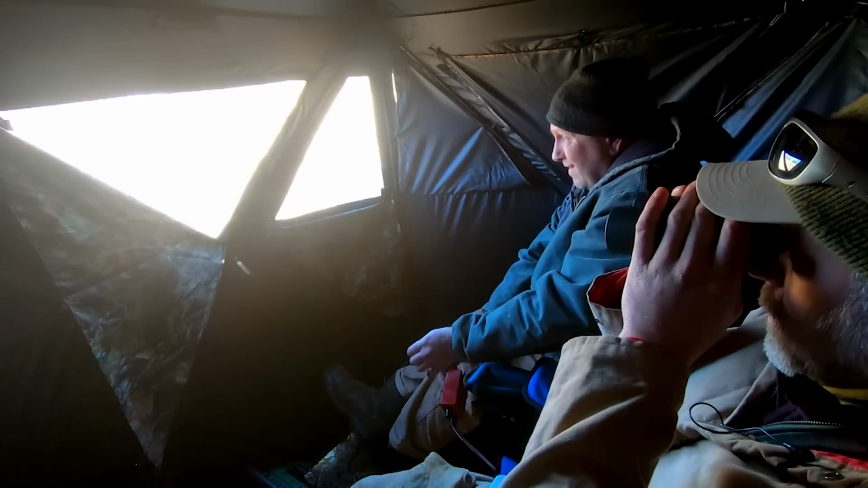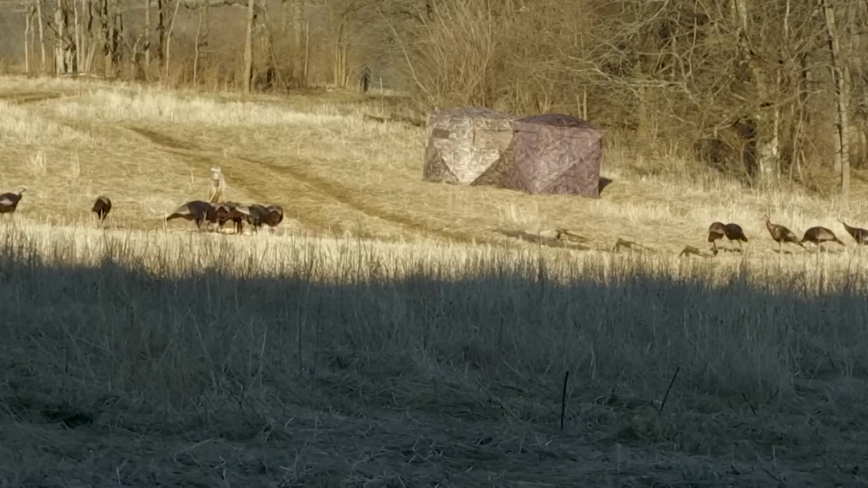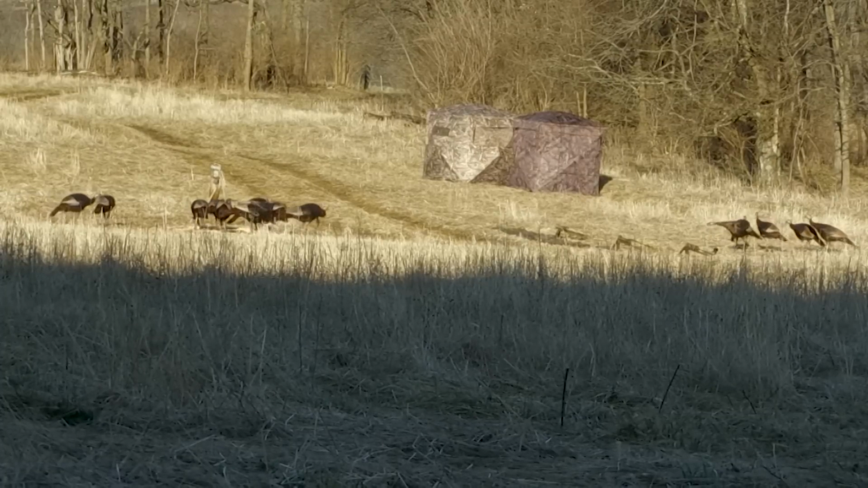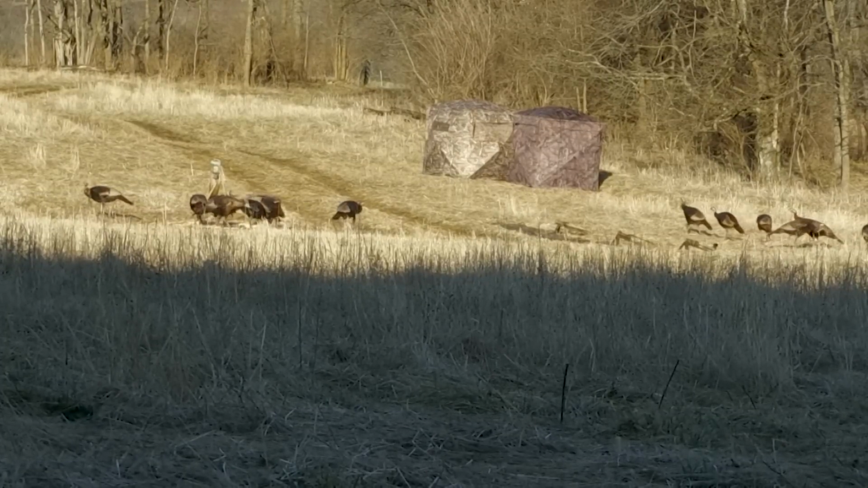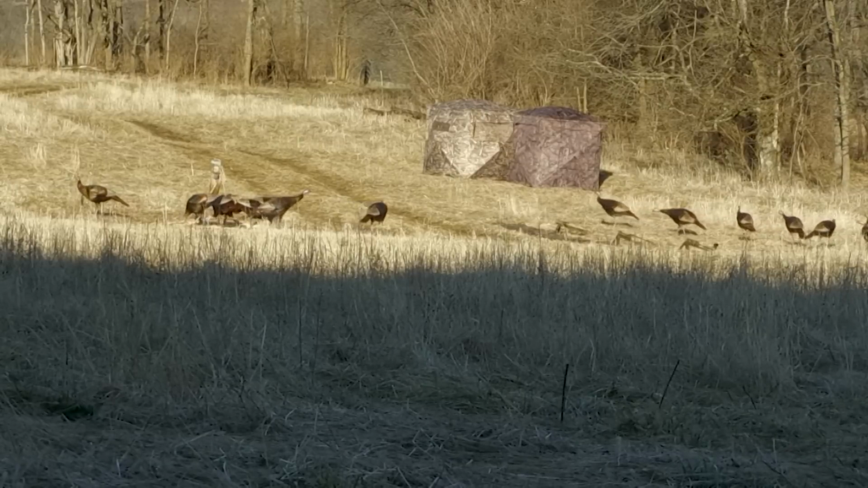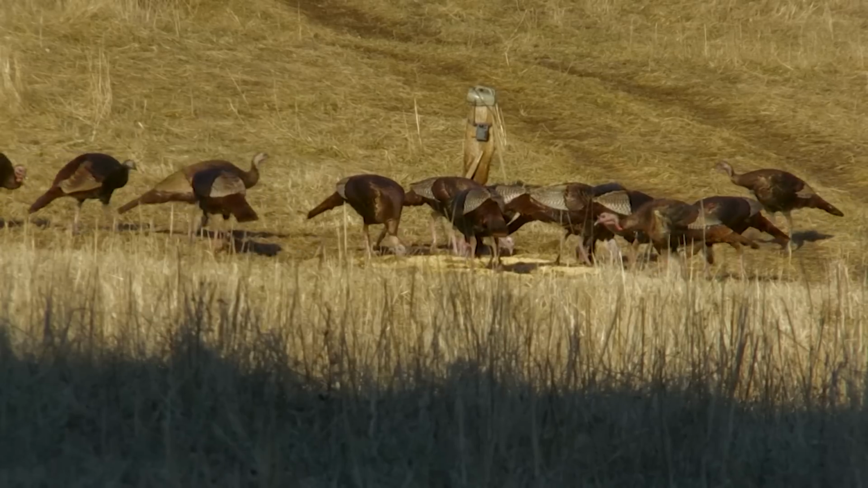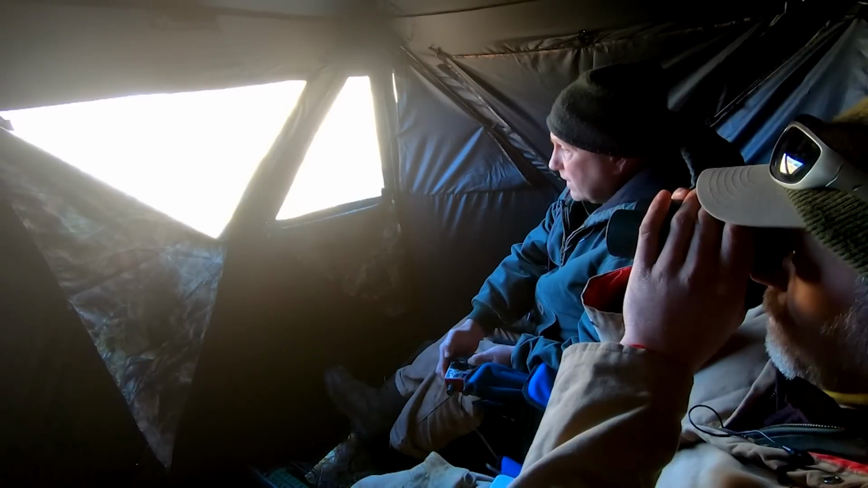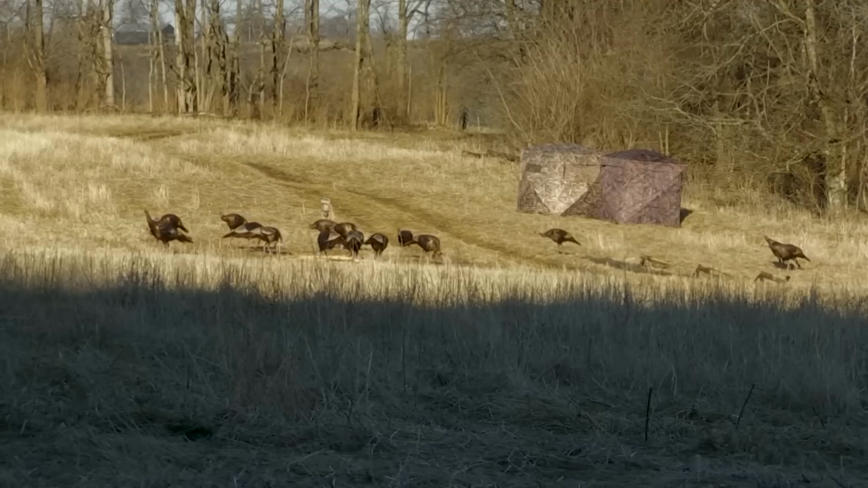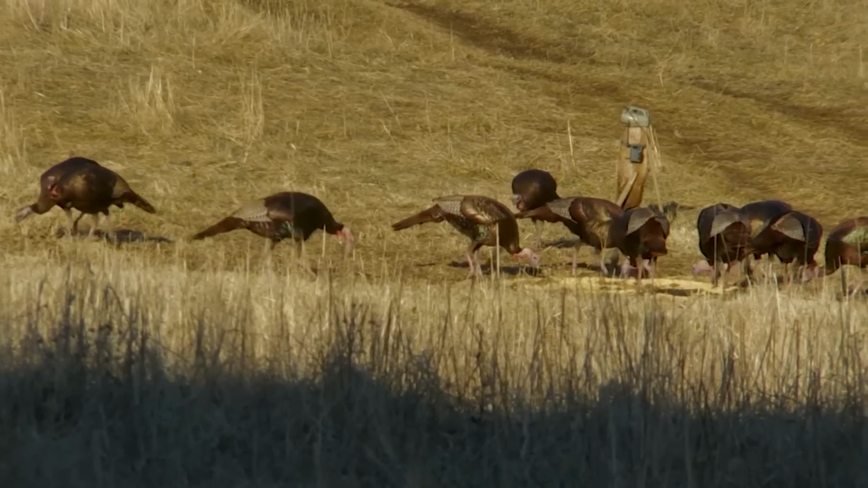We got turkeys on both sides. Oh my goodness. Man, we still got 6 or 7 turkeys on the back side. Here they come. Are they gonna come in or no? Now these are all male turkeys, but some of them have got really short beards. We're gonna have a chance of catching 12 to 14 all in one shot.